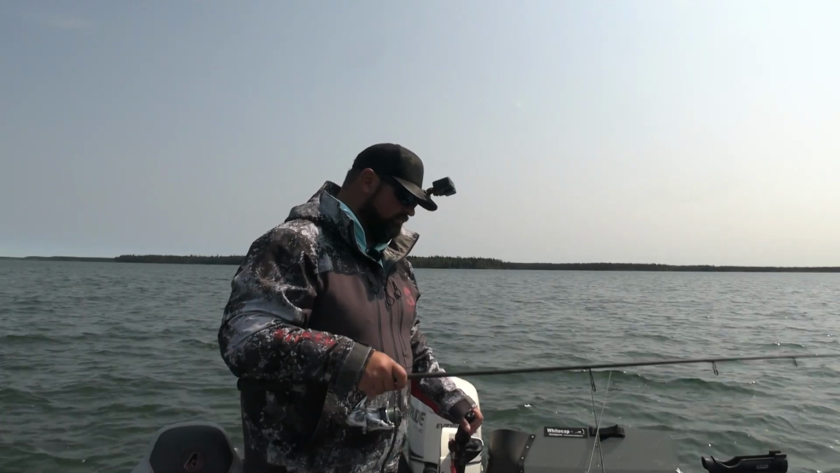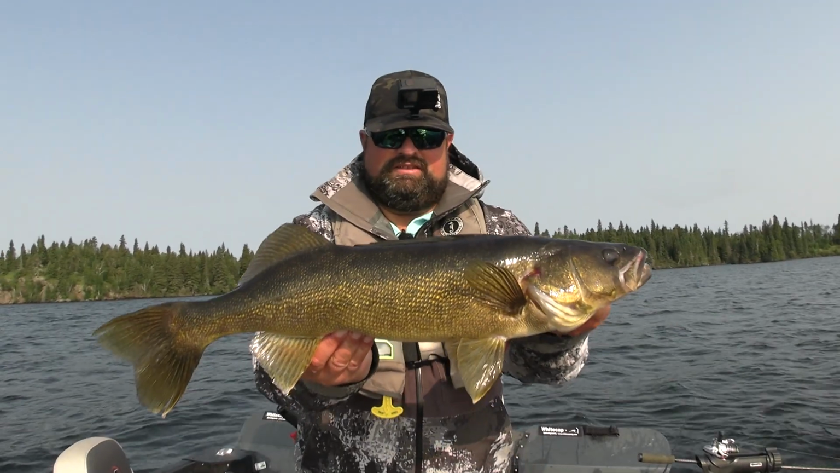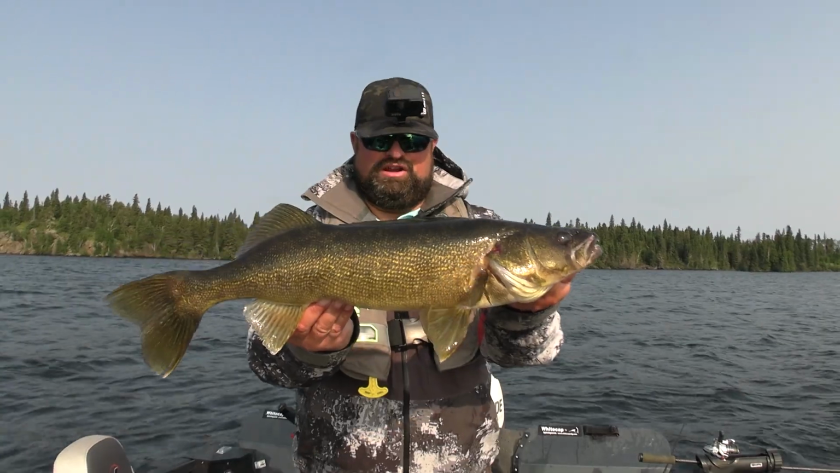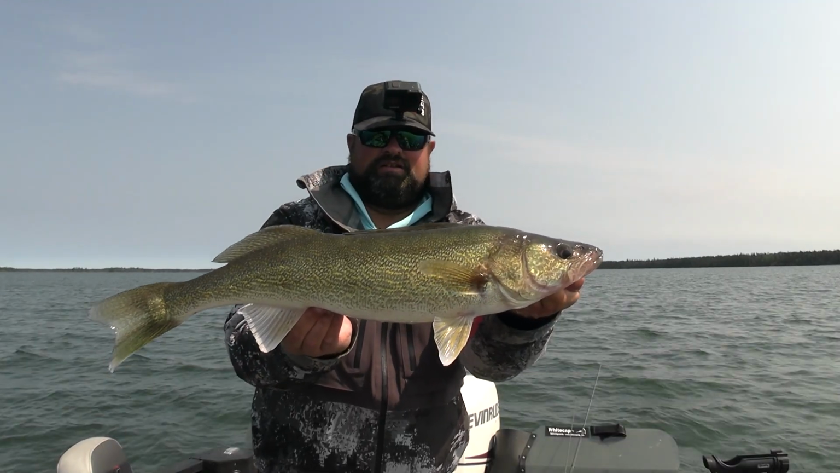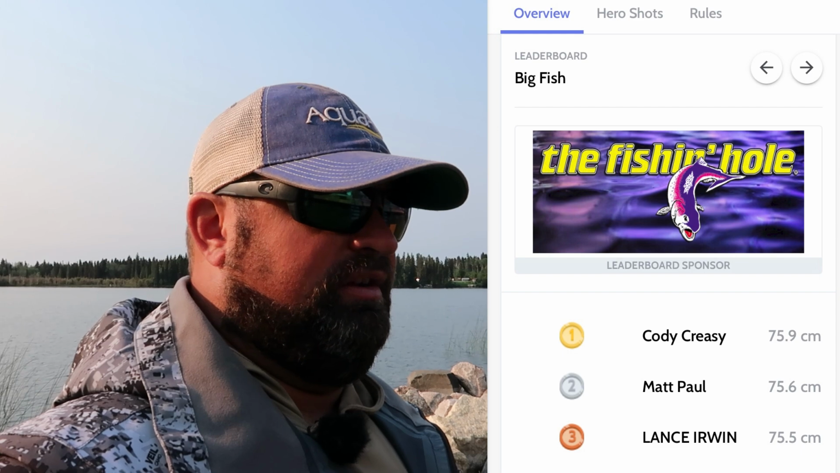I caught some good fish, nothing bigger than 26 and a half. I think I maybe got one 27 incher, but nothing big enough to crack the top 5. Right now in first is Cody Creasy with like a 29.9 incher, 75.8 centimeters or 9 centimeters, something like that. So that's the target right now. A 30 incher is a target to crack first place, but anything over 29 would put me up there a little bit too. So we just got to go hard in the paint.